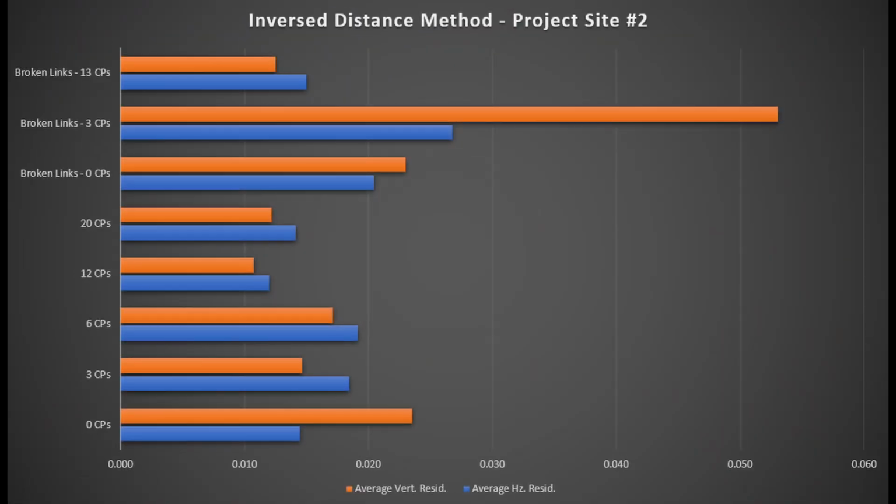Fortunately, many of those sources of random error are constant between data sets on the same project site, which allows the change in error to give us a sense of what is going on as we change how the data is processed. The next data set for this project site we are going to look at has just 3 control points applied to it, just enough to georeference it into place.